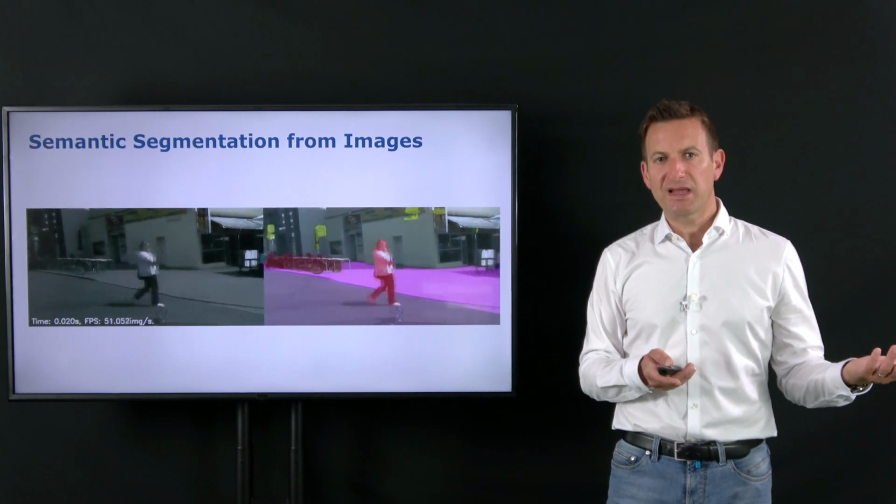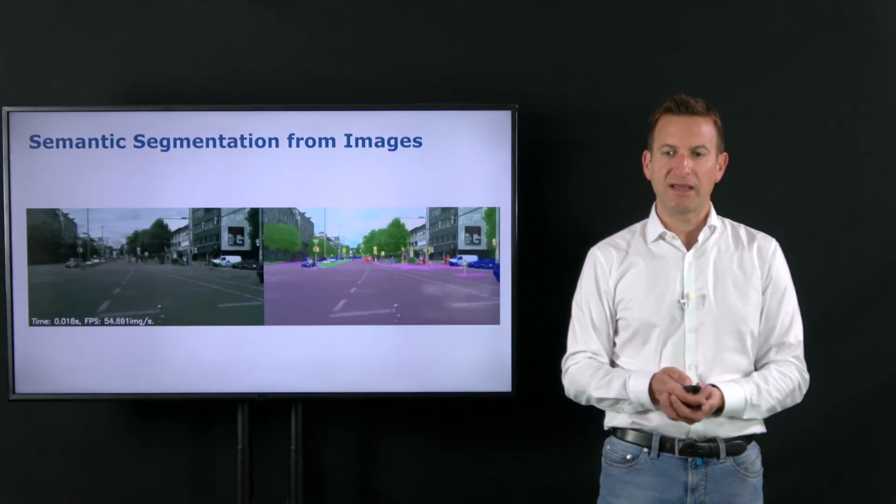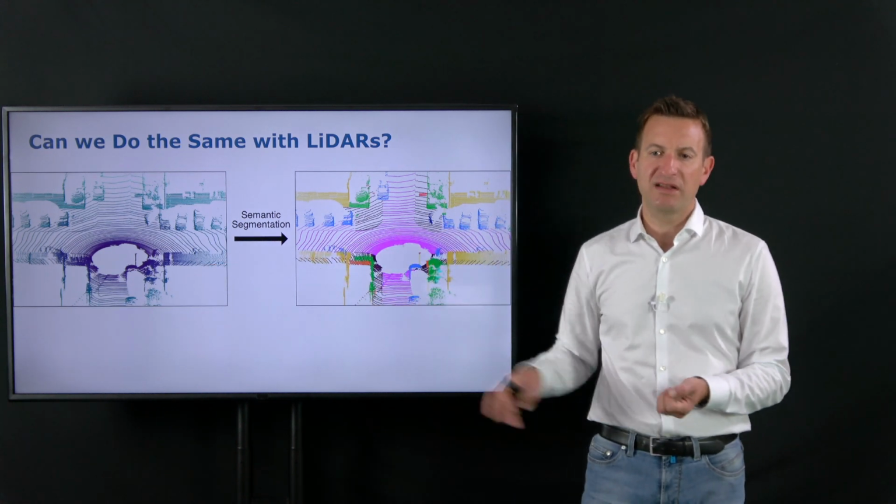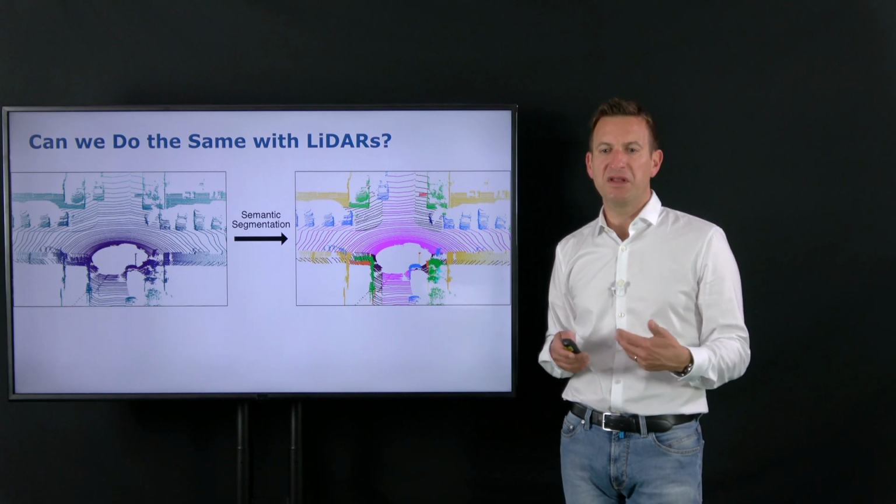The main difference with the LiDAR data is not that it's necessarily a 2D structure. Typically, we have 3D point clouds that we are getting. However, we can basically do the same thing. So in order to turn a raw point cloud into a semantically annotated point cloud, what I can do is exploit how the sensor is typically generating its scans.